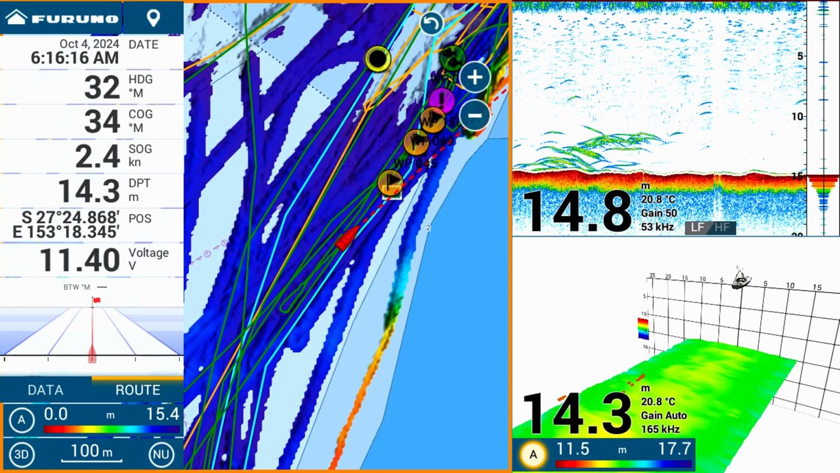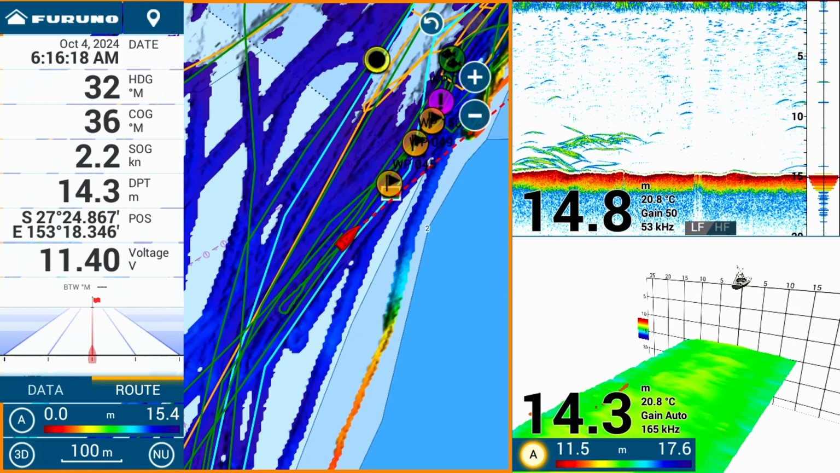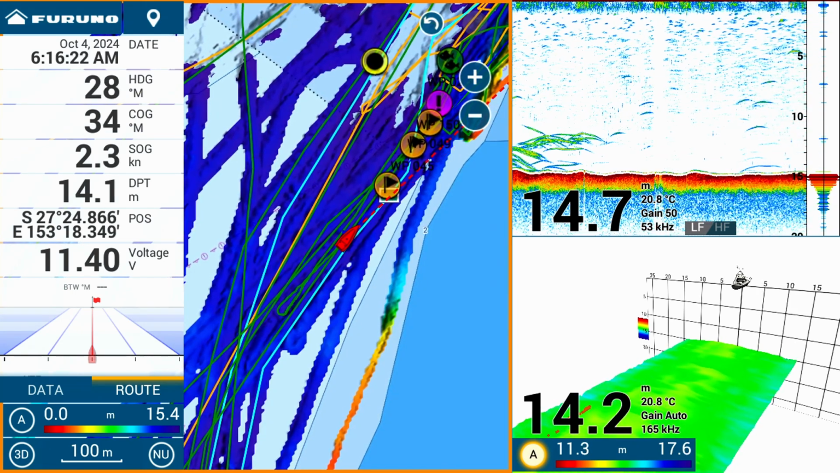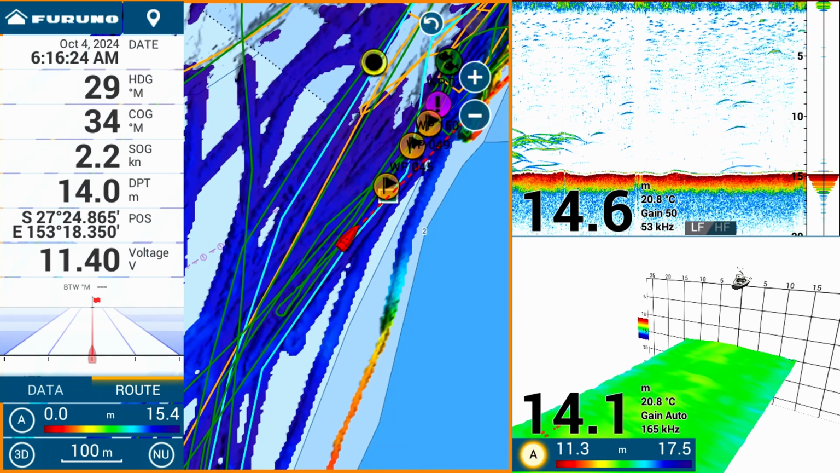In the next video that I do on this series, I want to show you how to determine the bottom hardness using a 2D sounder and a little bit of experience.